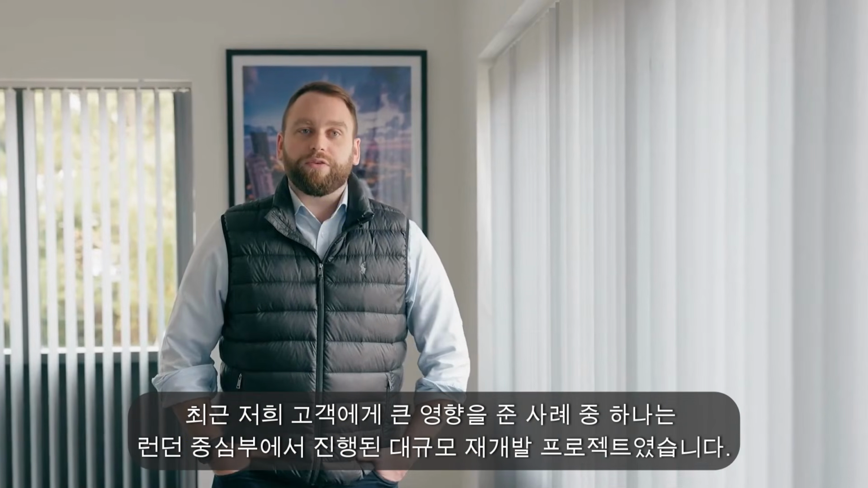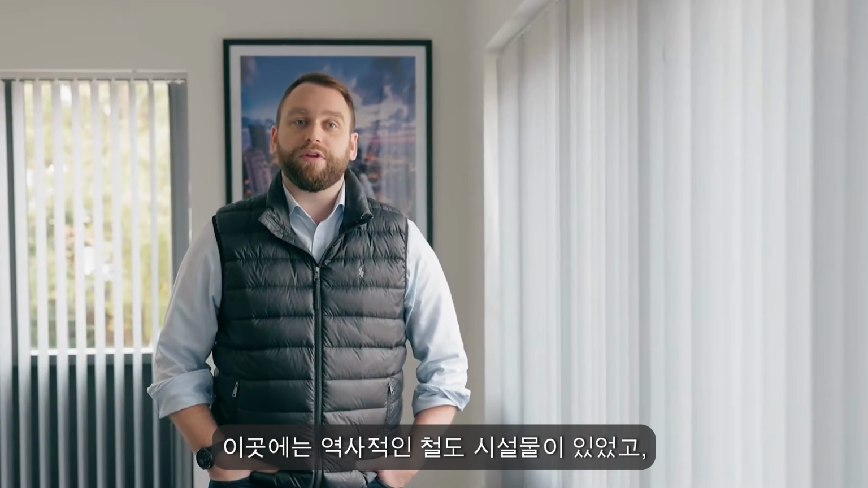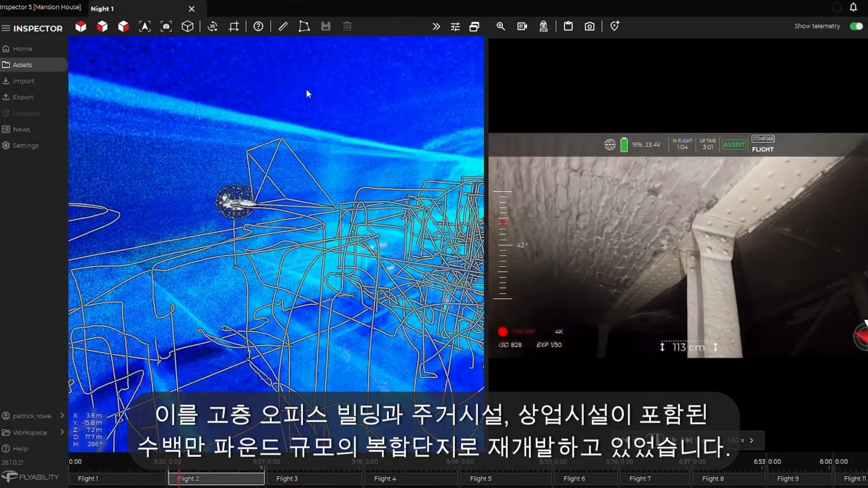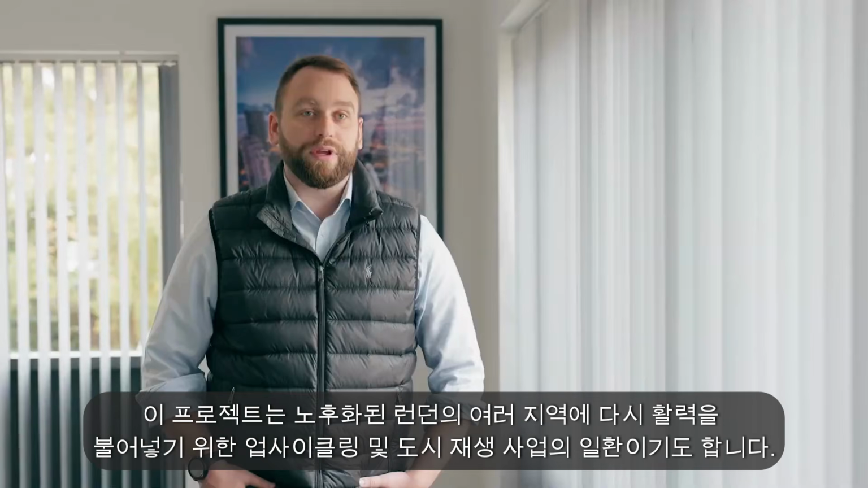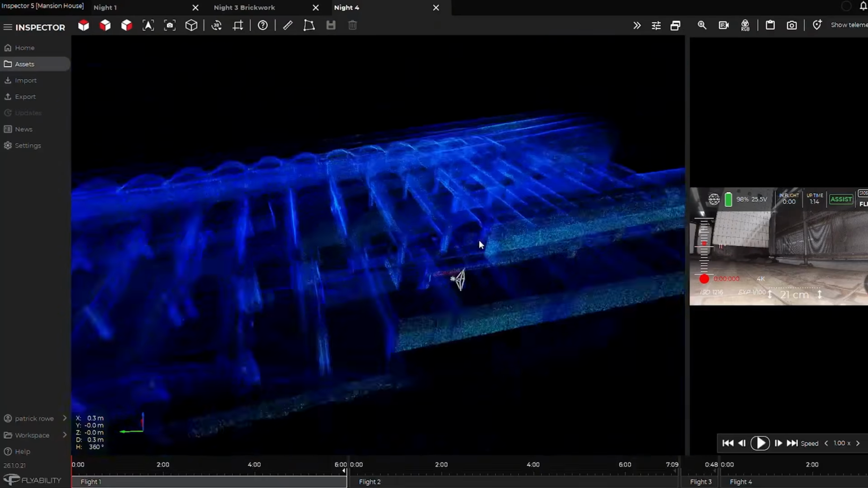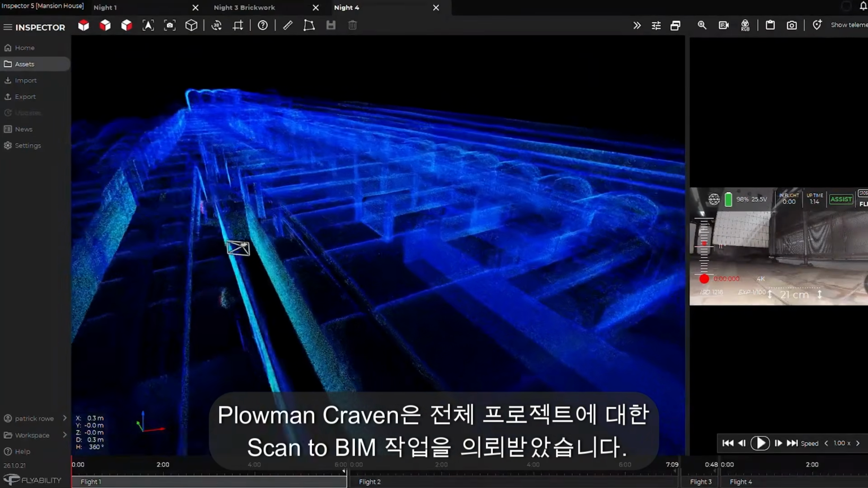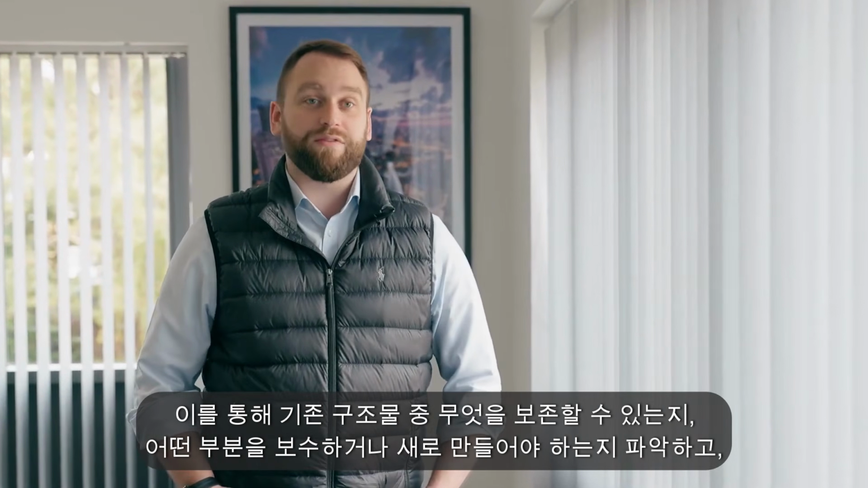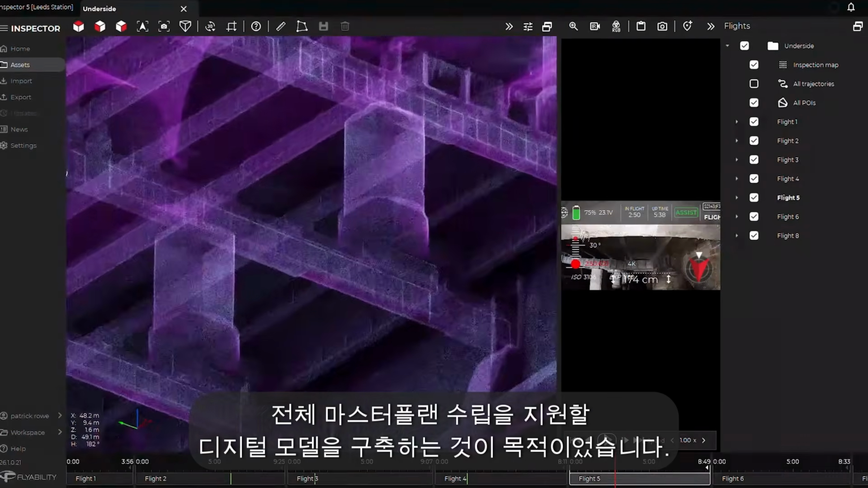Recently, one of the big impacts for our client was a major redevelopment in central London. There are some historic train sheds that have been redeveloped into a multi-million-pound complex of high-rise office buildings, accommodation and commercial units. And it's all part of London's big initiative of upcycling and renewing to really bring vibrancy to areas of the city that have become dilapidated. One of the big problems we found was that there were basement levels within it, so Plowman Craven were commissioned to do an entire scan to BIM of the project to enable them to understand what they were working with, what they could save, what they'd have to repair and renew, and how we were going to create this digital plan to aid in their master planning.